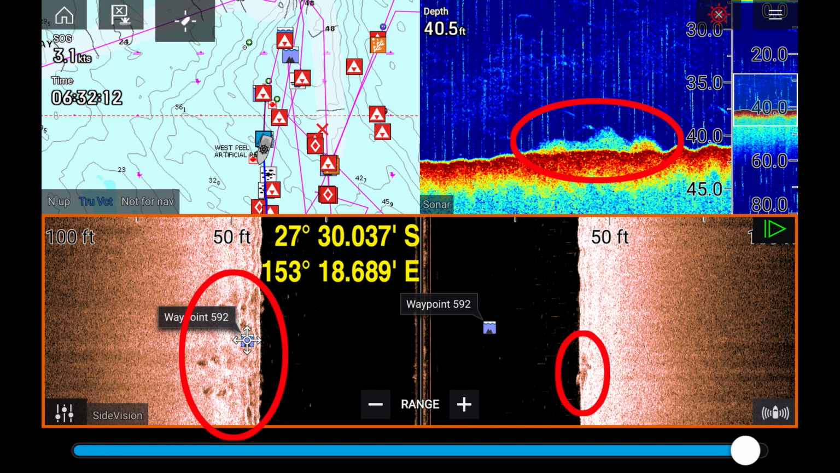This is another mark I haven't seen published anywhere. As you can see, there's quite a lot of structure on the bottom in the side imaging, and quite a bit of bait hanging around it in the sonar scan. It looks like there just might be some fish hanging around it on the side scan, but I'm not confident enough in my tuning of that to say yay or nay for certain.